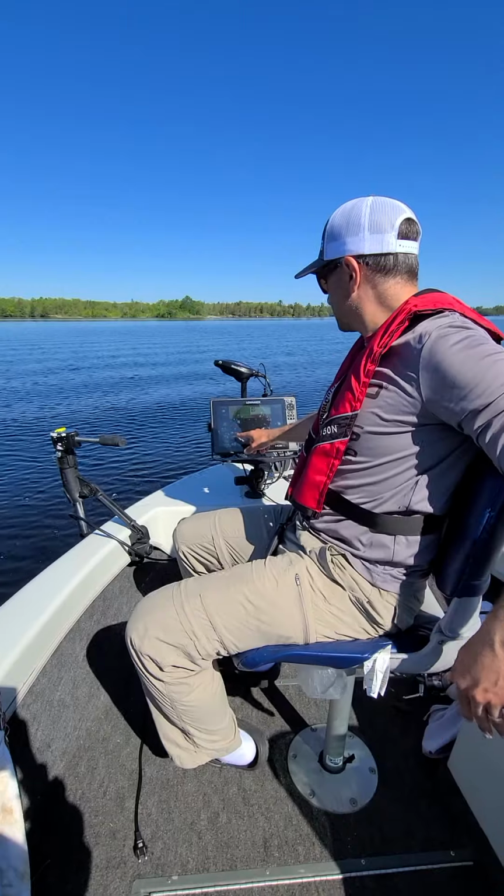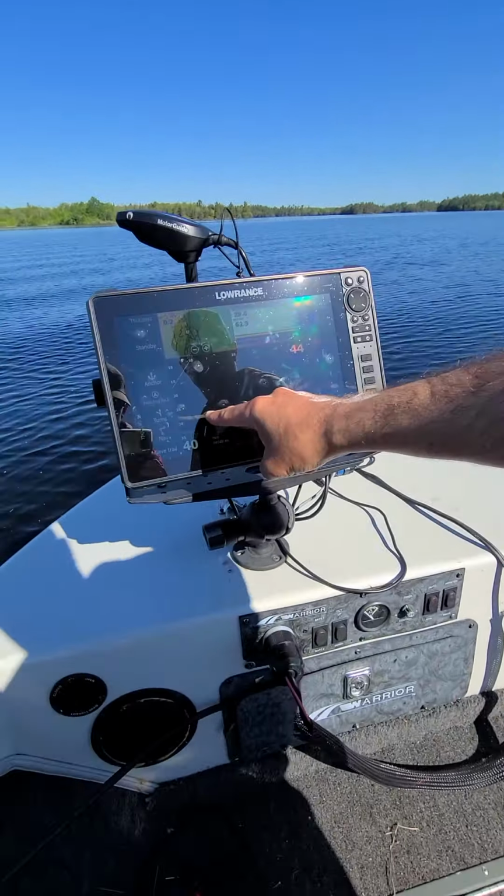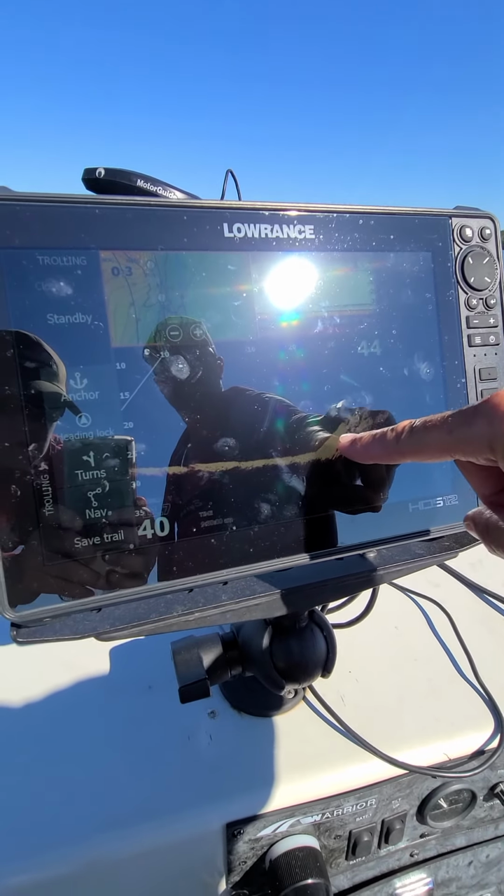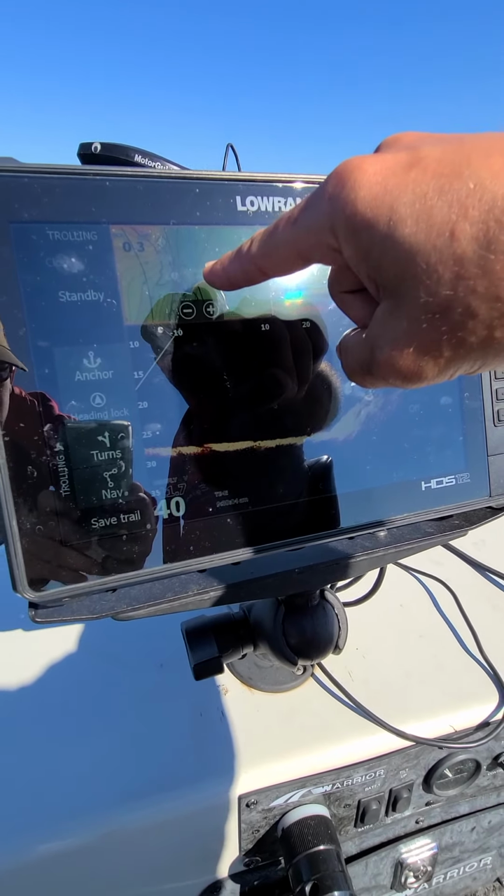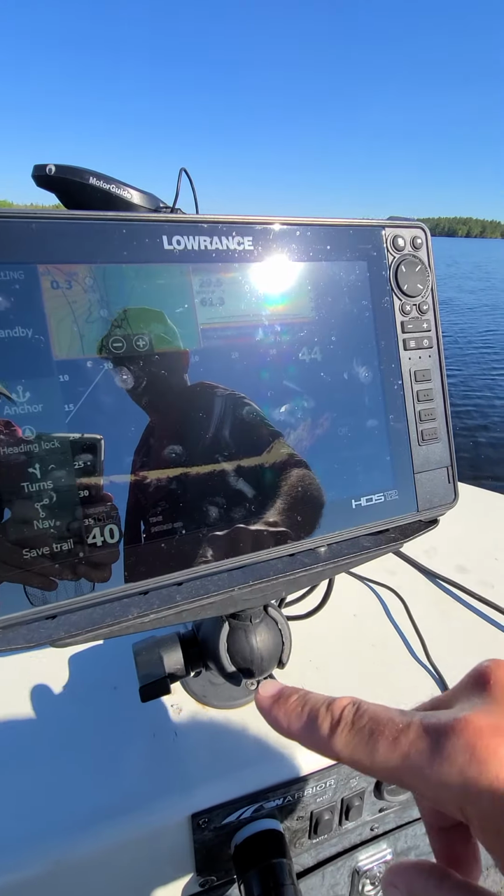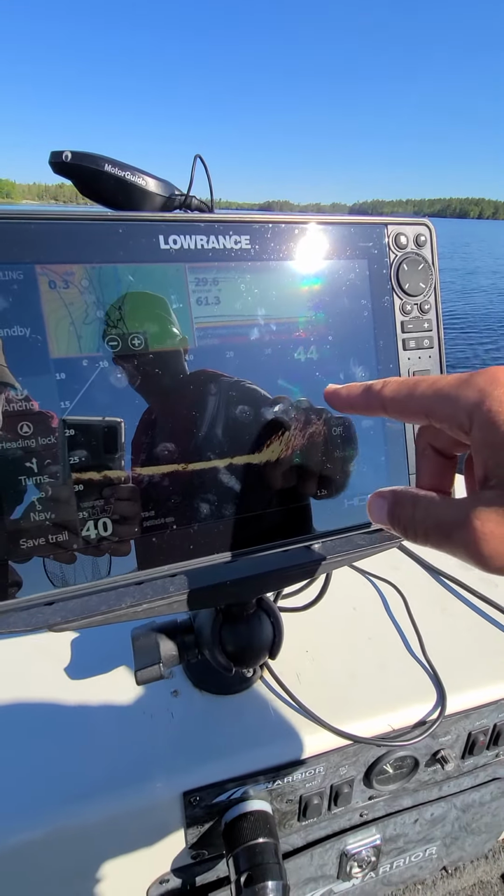Maybe what you can see from the screen is here's a flat bottom, and then a steep drop-off. You can see that on the chart here too. I've got it integrated with the chart. What I'm going to use this for is precisely seeing where the fish are.